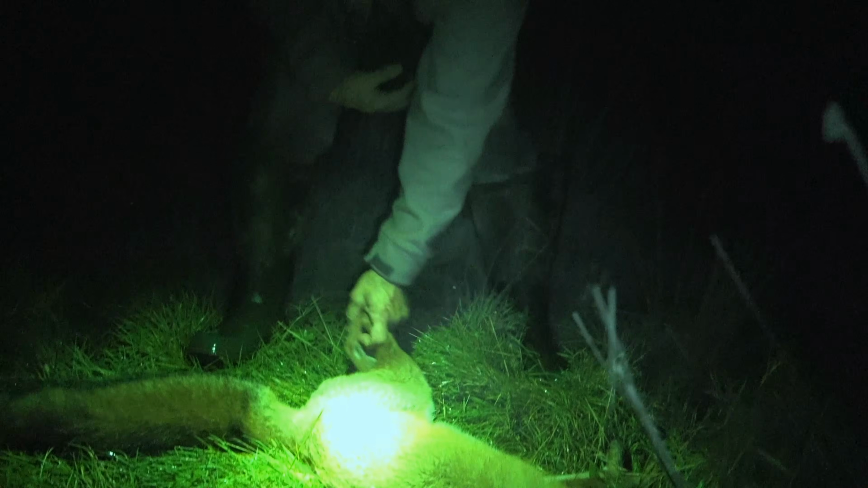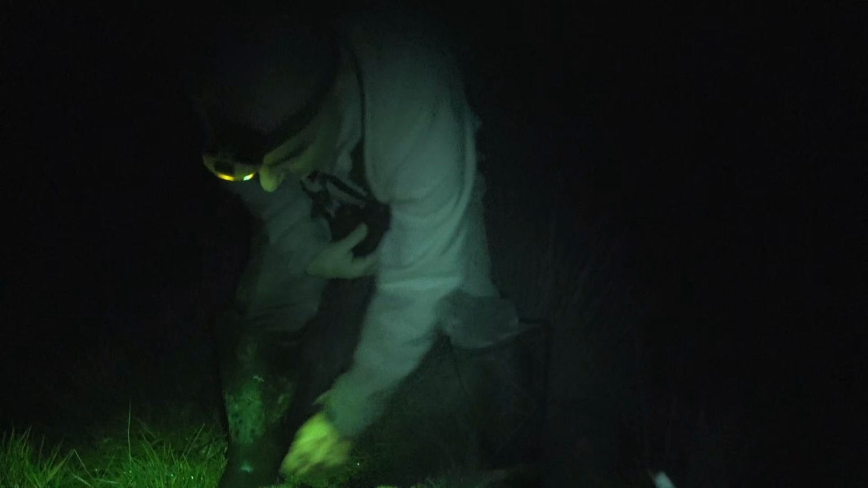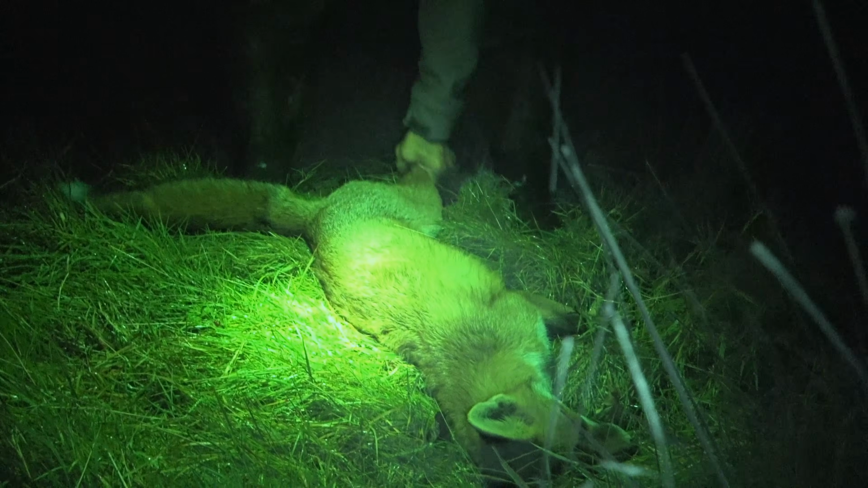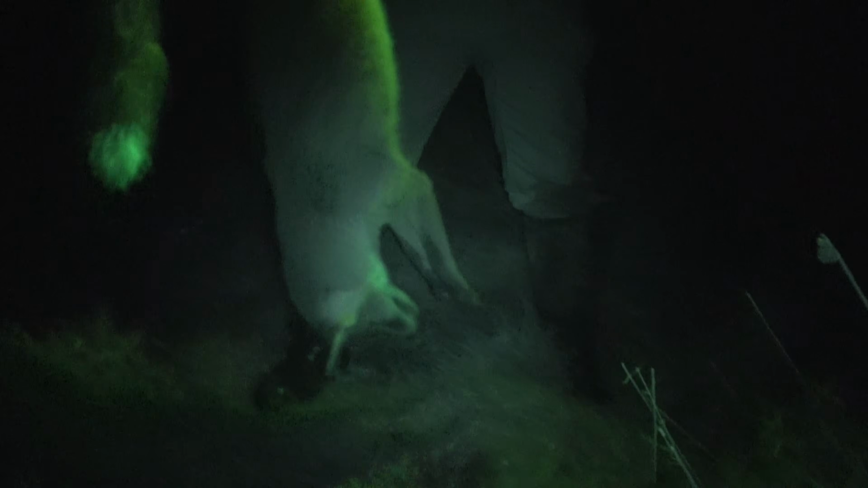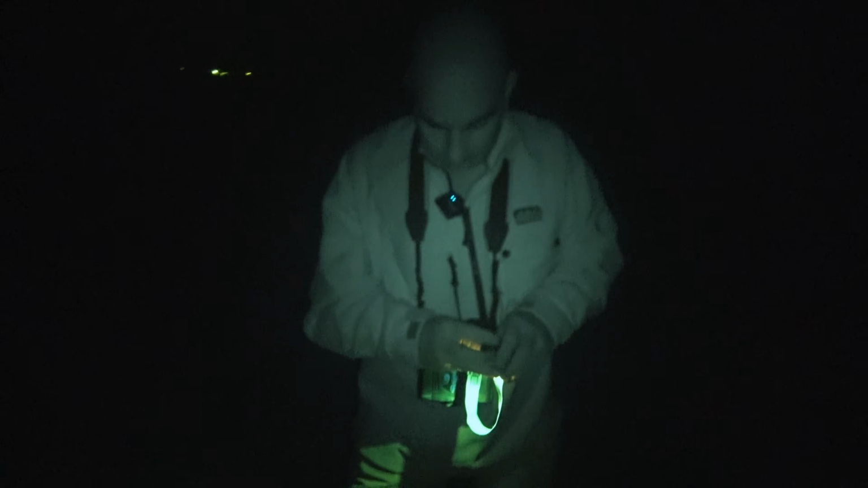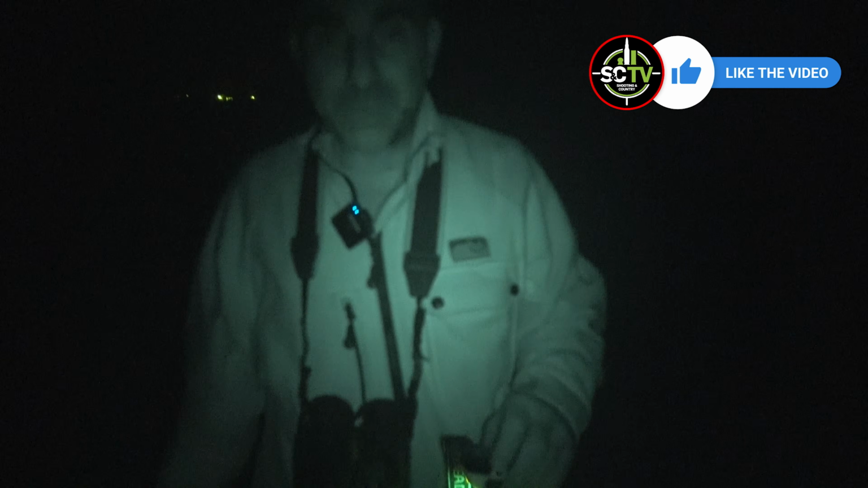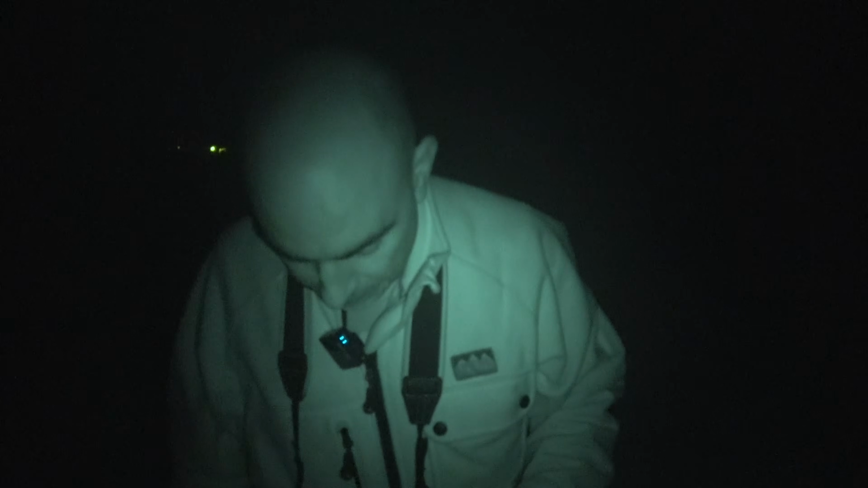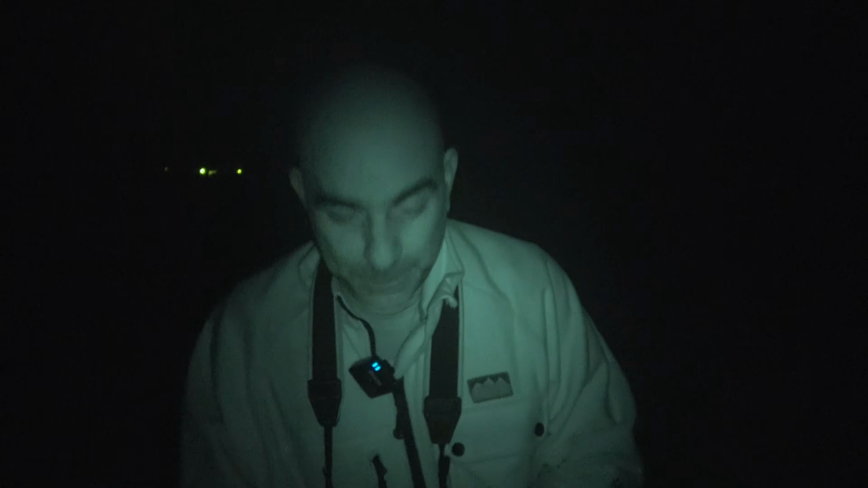That's a big dog fox, that one. It's quite a nice fox. Lovely brush on him. Nice white tip. Yeah, that's a nice animal, that. Well, that's a good one to round the evening off with. Good. I'll take him up to the farm with the others and leave him out for the farmer. Brilliant.